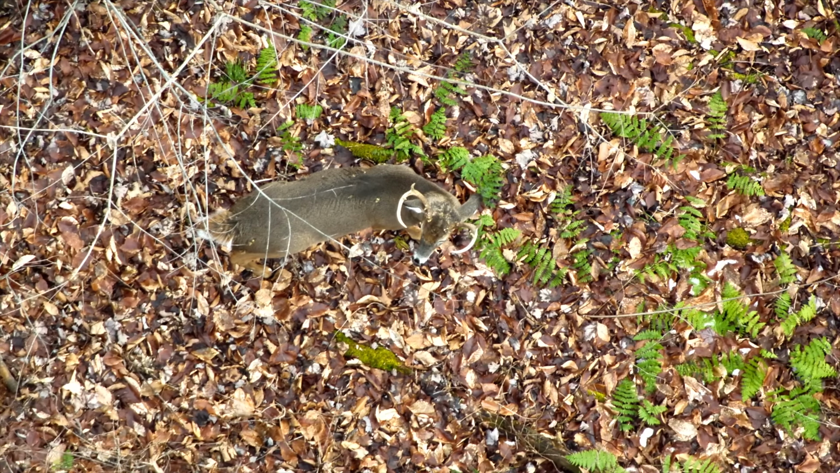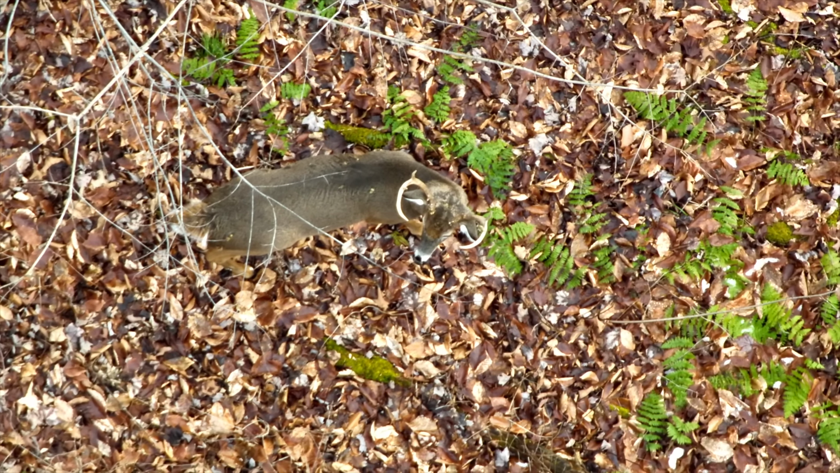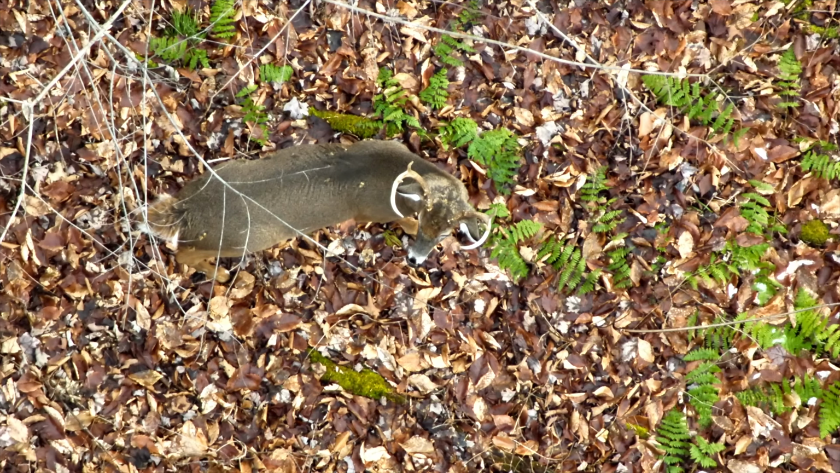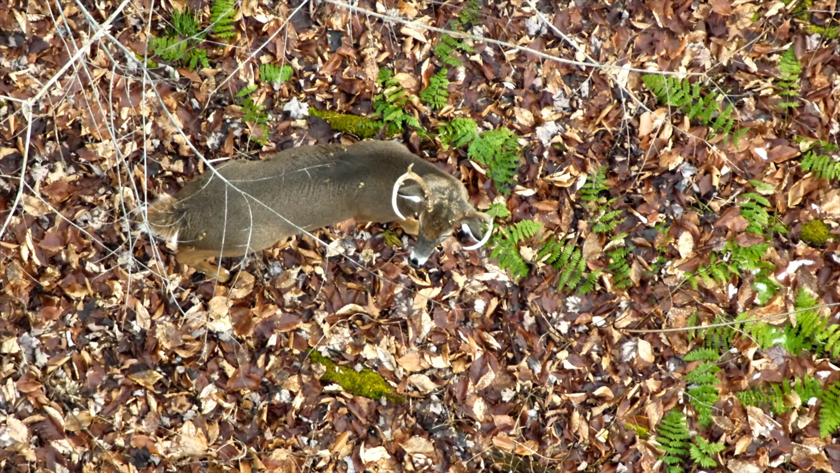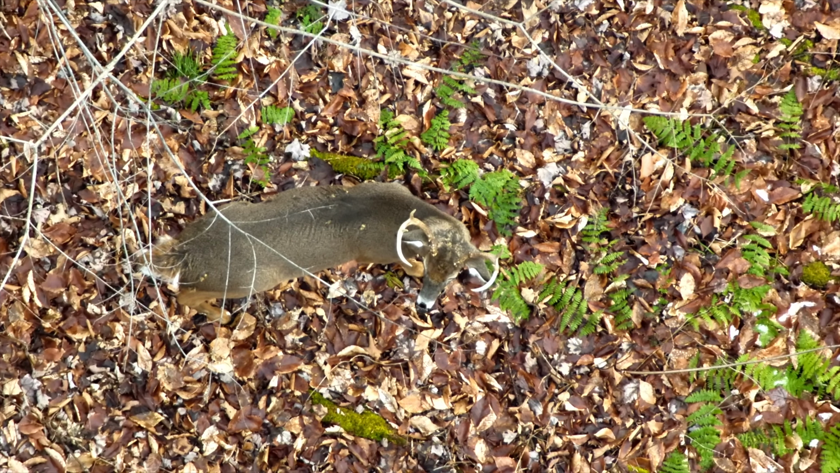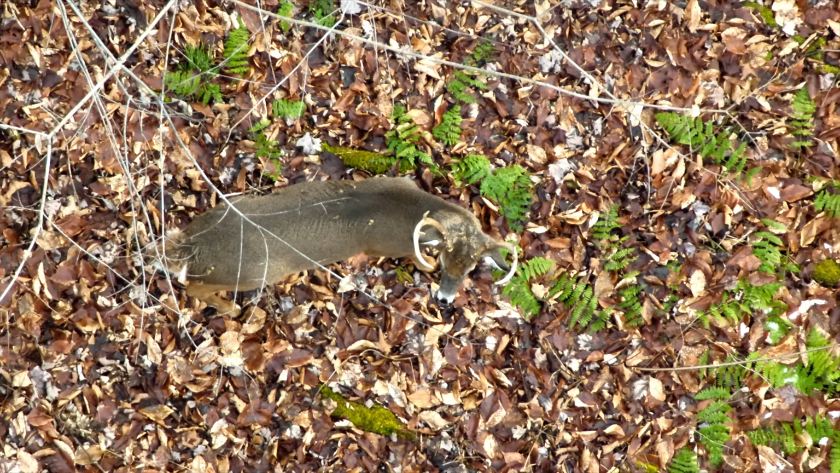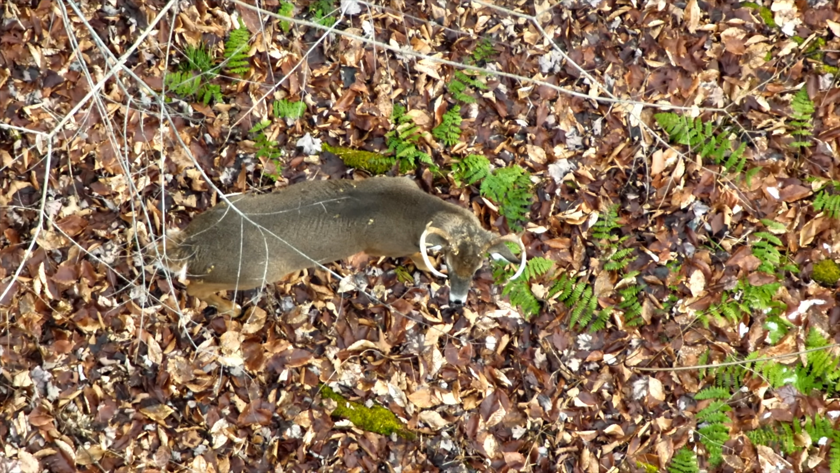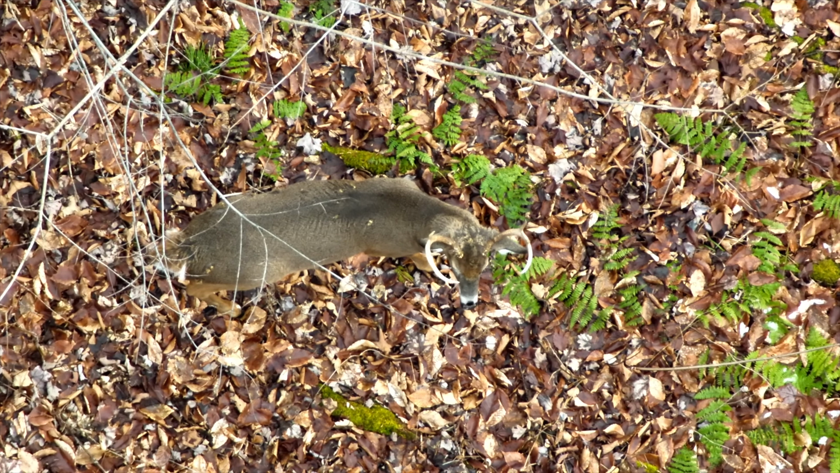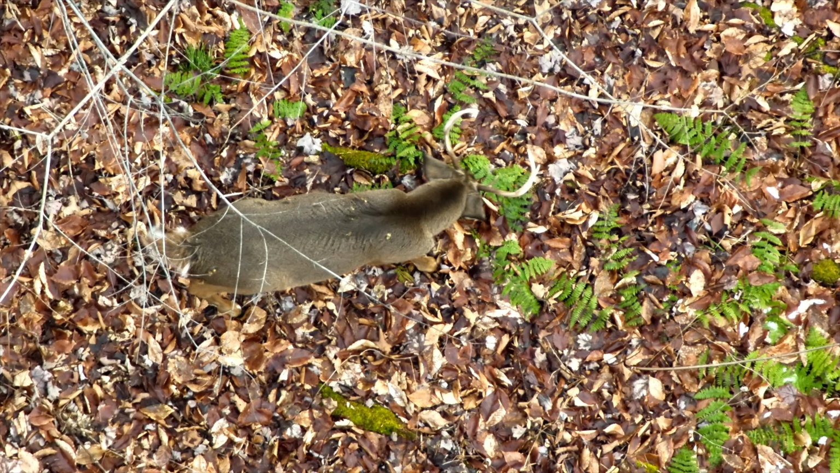And from what I could tell, that little spike horn seemed to be following this 8 point buck through the woods. But you guys can just see just how great the DJI Matrice 30T is at capturing very high quality video.